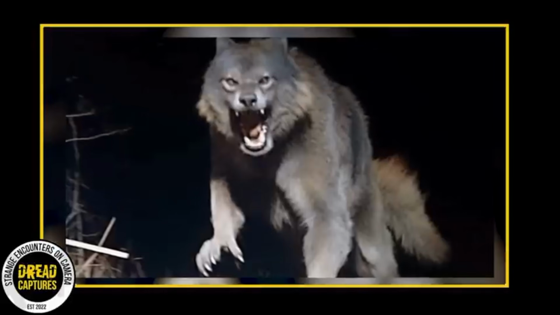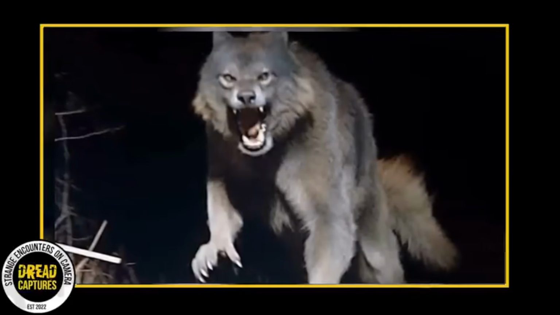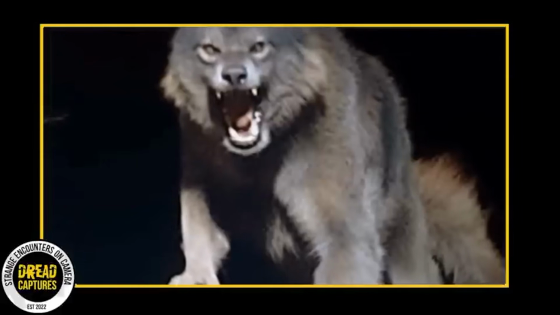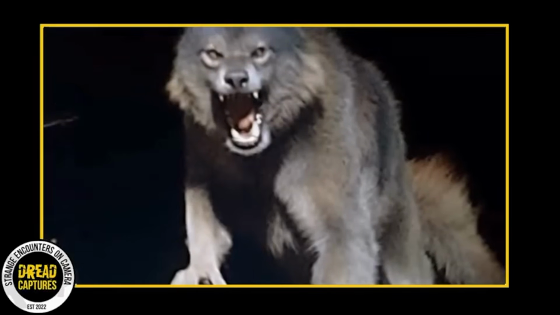This is a pretty crazy picture. Personally, it is a massive wolf for sure. But Anthony is right. Something is up with the claws. I just don't know. Let me know what you guys think about this. I'd love to hear your thoughts.